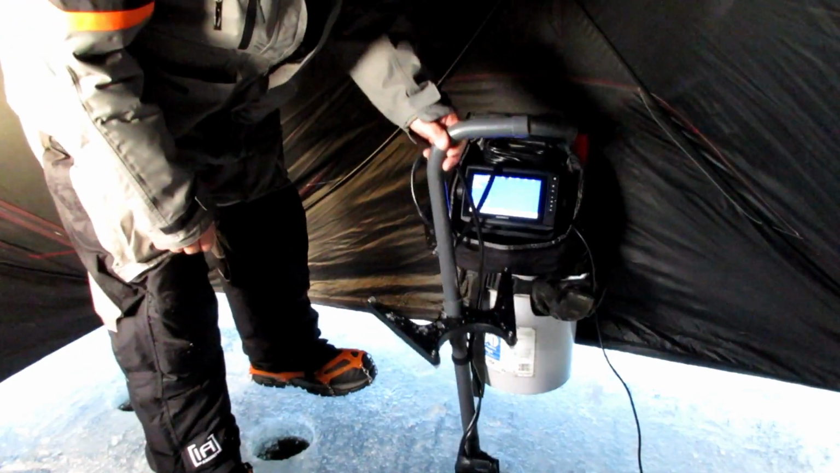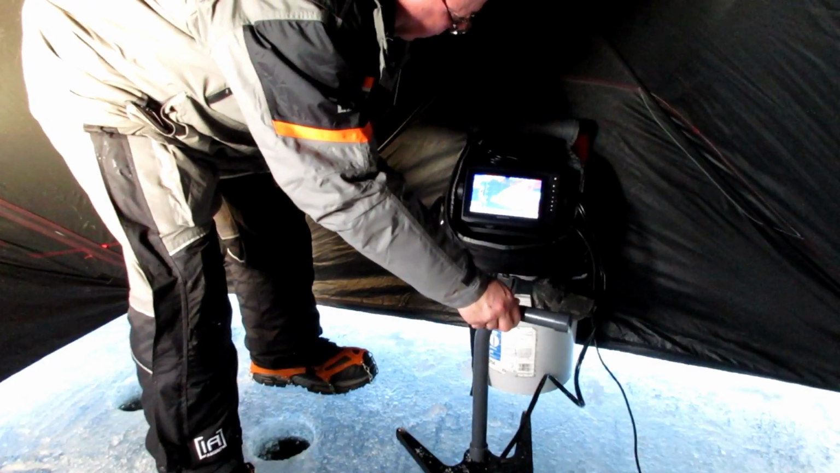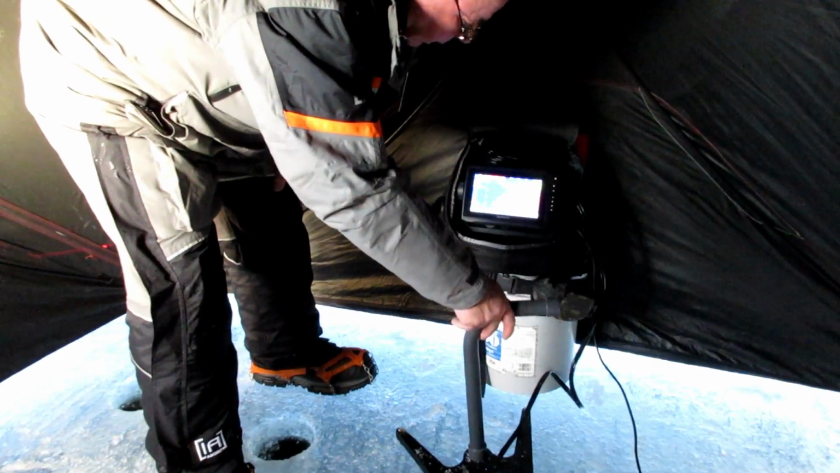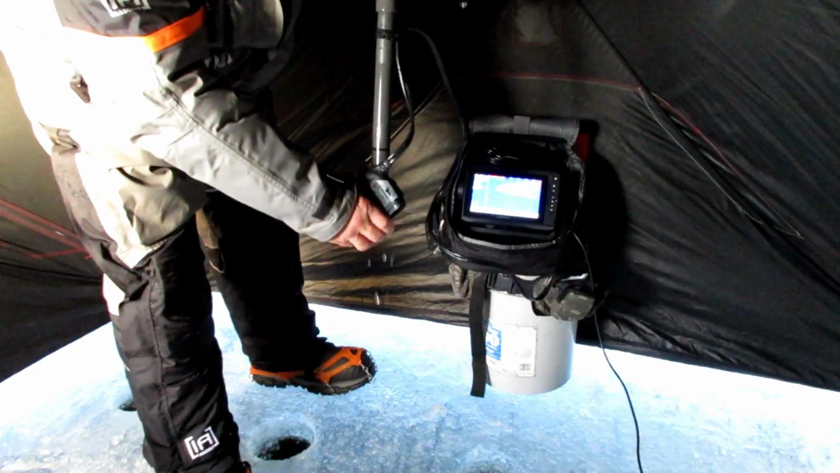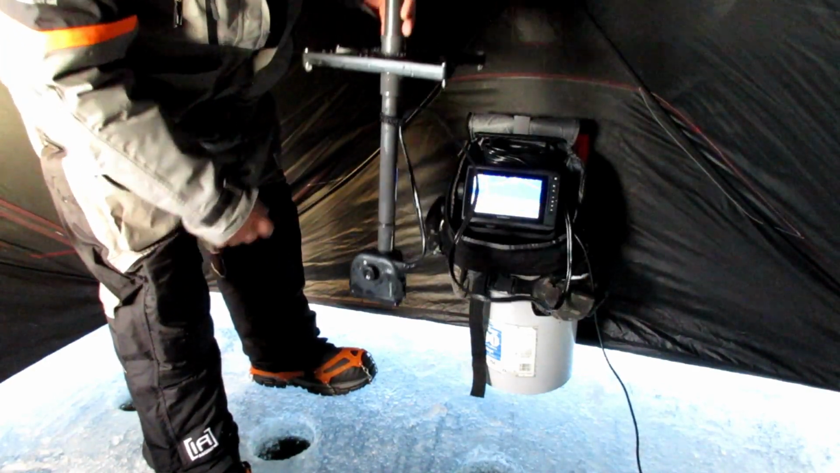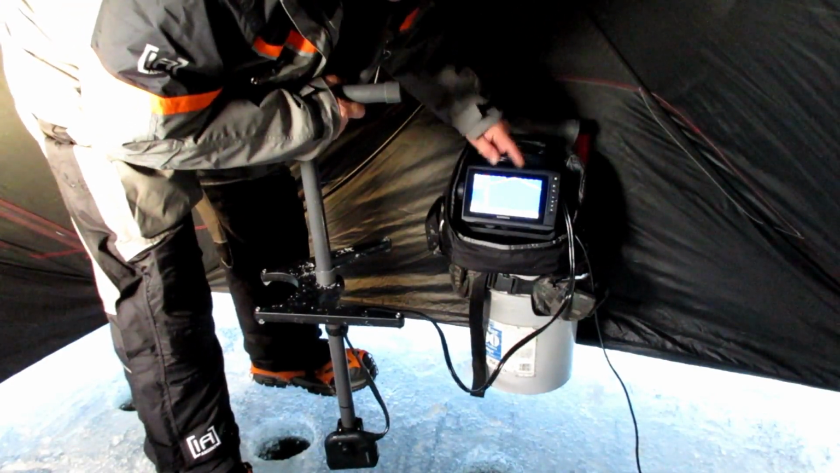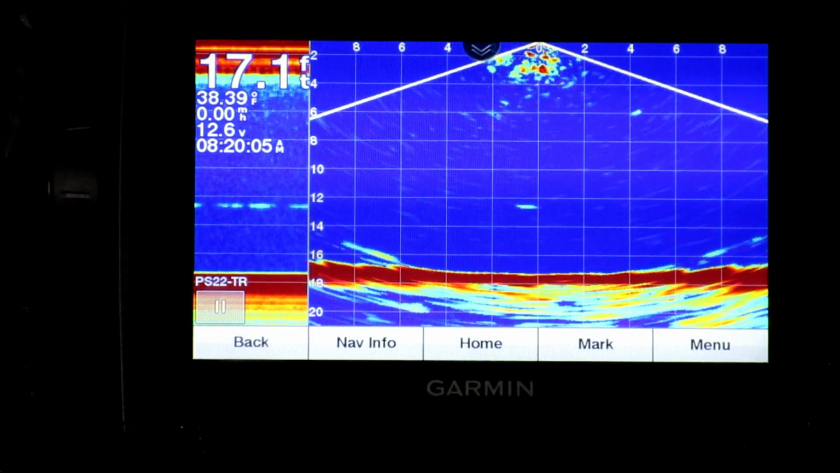So when I set that down in the hole, it automatically starts picking up the signal, and then as I turn the handle, it changes the view depending on the depth of the water, structure, fish, whatever might be down there. Once you find out where you want to fish, just turn the transducer to the straight down position, and it automatically detects that. It says orientation change to down. You can either hit OK or it will automatically transition, and there you go. Look at that. Set it down there, and that is immediately showing a fish on the screen.